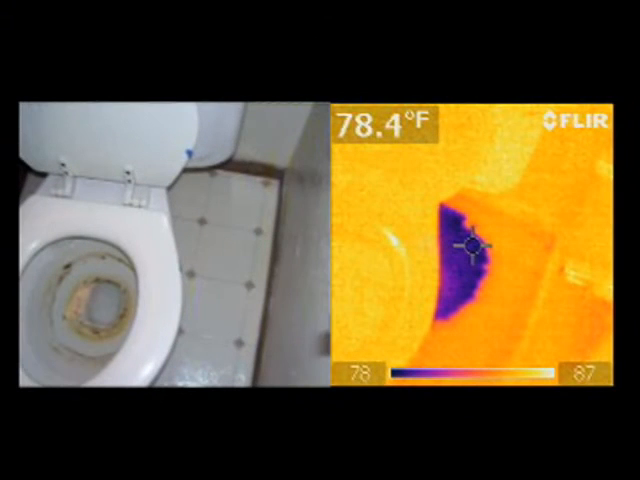Look at the next set of images there. A thermal imaging scan may reveal moisture that's hidden there by the toilet. There are quite a number of areas where moisture can show up. If you see something that's next to a wooden foundation or other wood materials that can suffer from decay, and moisture is detected that's not visible to the naked eye, there may also be some other defects associated with the moisture.